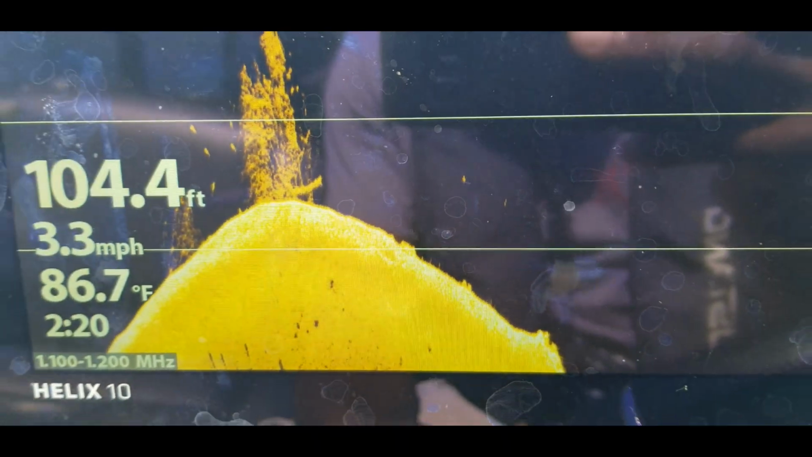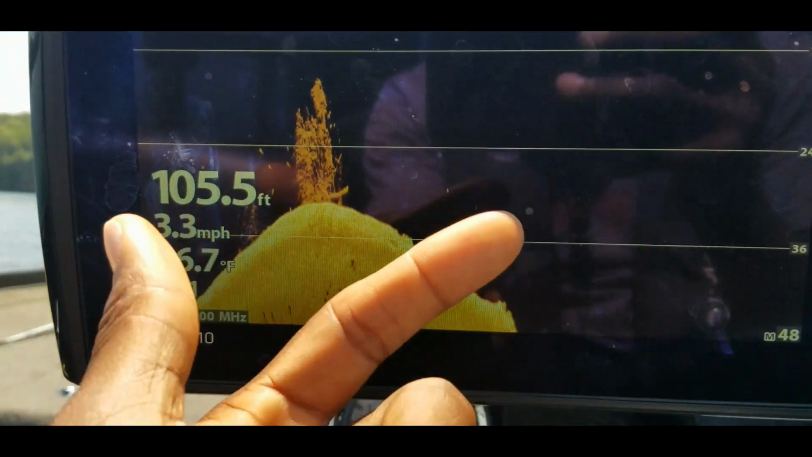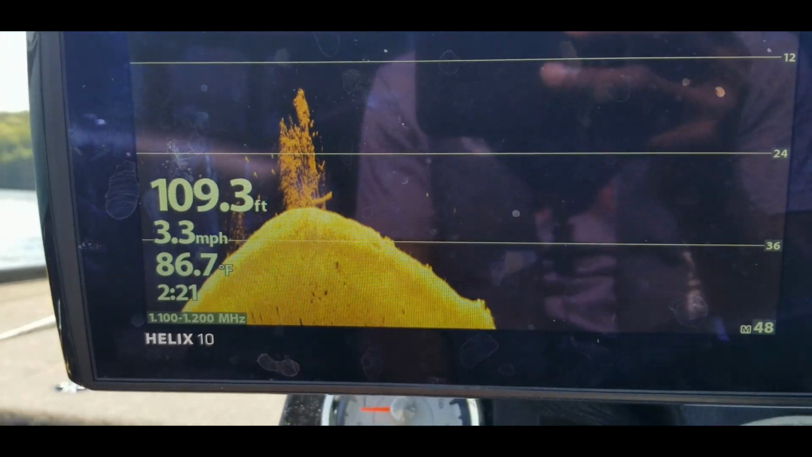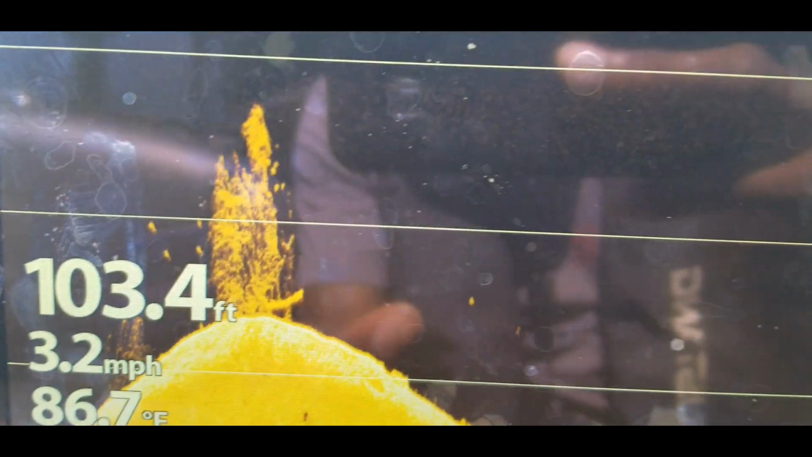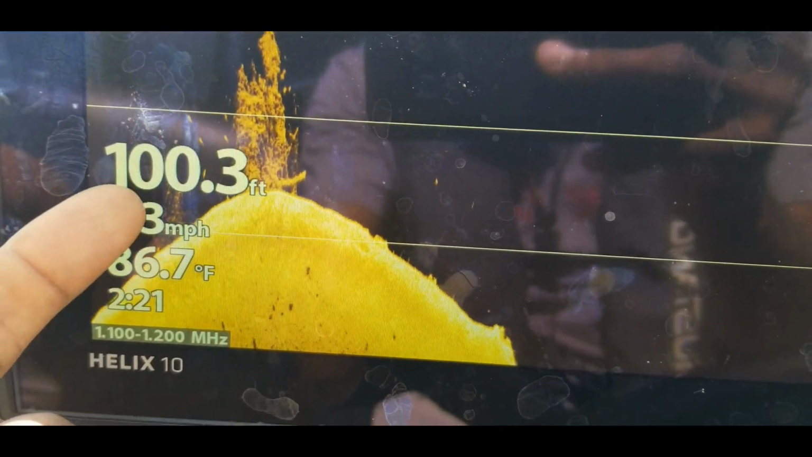There's some more fish in here, so you can see those dots in there. They show up pretty good. I have a few smudges on here from me touching the screen and stuff like that, guys, but hopefully it's good enough for you to be able to focus on the main point of what I'm trying to show you. So out here on this lake, check that out.